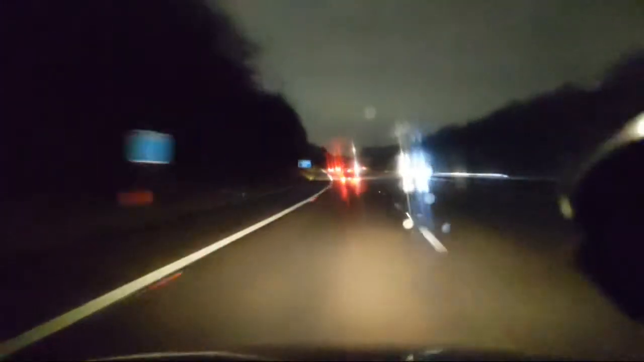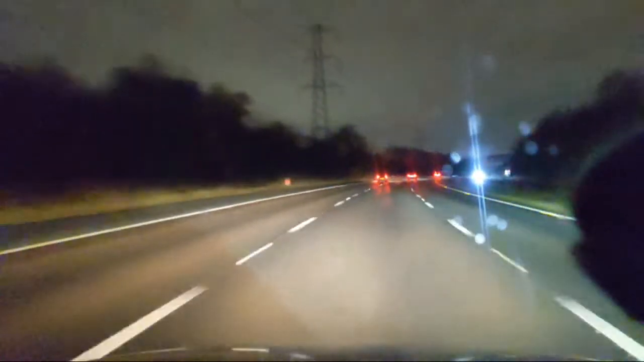Not yet, in a short while. So we'll take this car on the back of a low loader. 70, about to be overtaken by a 4x4 of some kind. Range Rover, I think.